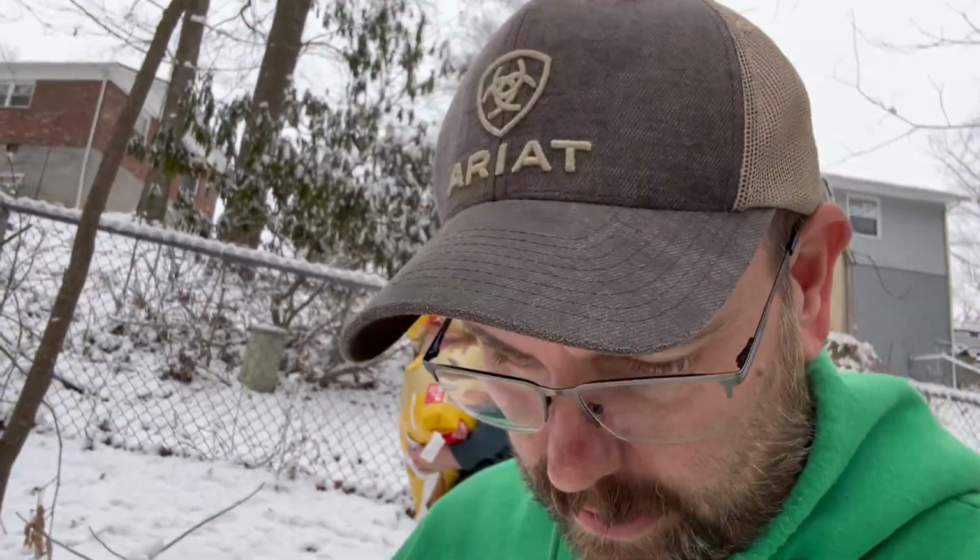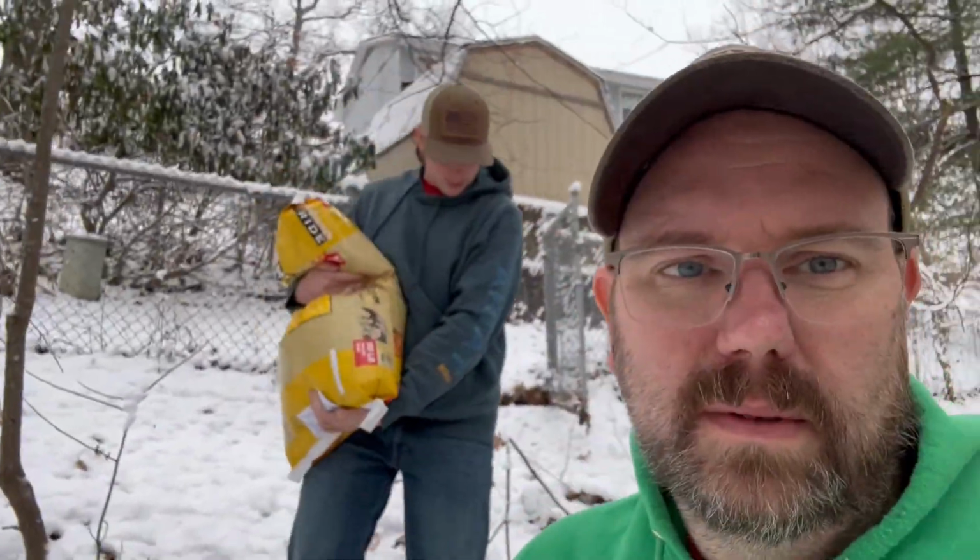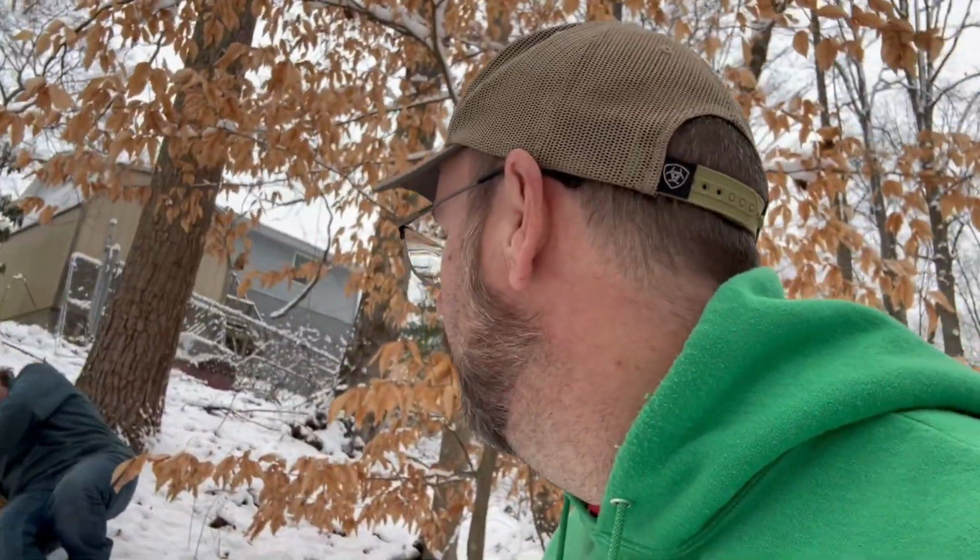All right, we are going down over the hill behind my house to throw some corn. He's got the corn, I got the camera. Hope I don't fall going down through here. So I'm going down here, got this in photo and video mode. You all right? Yeah. He bit the dust.